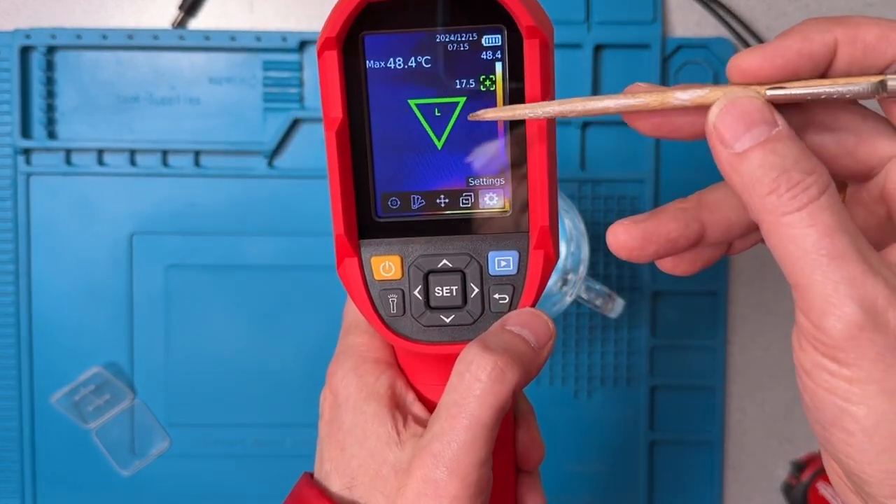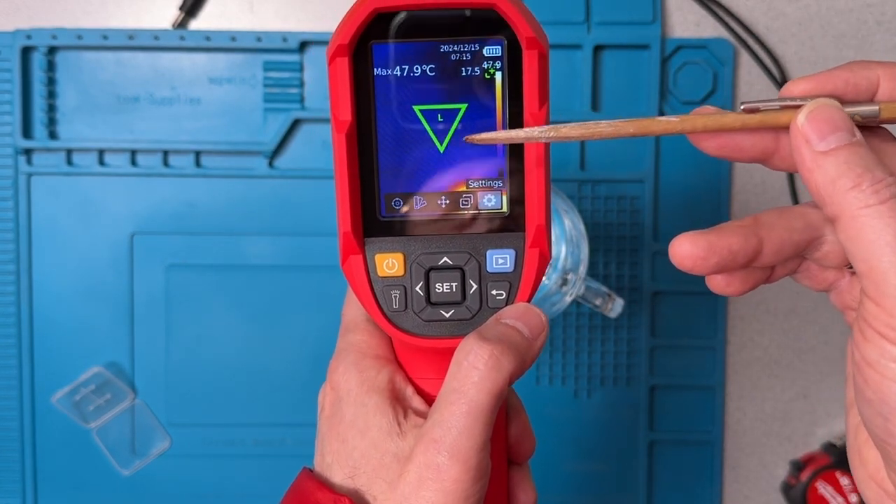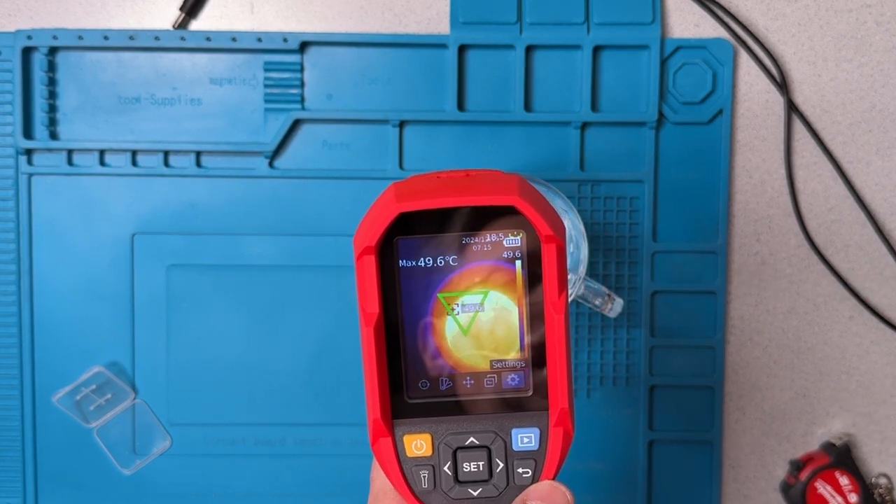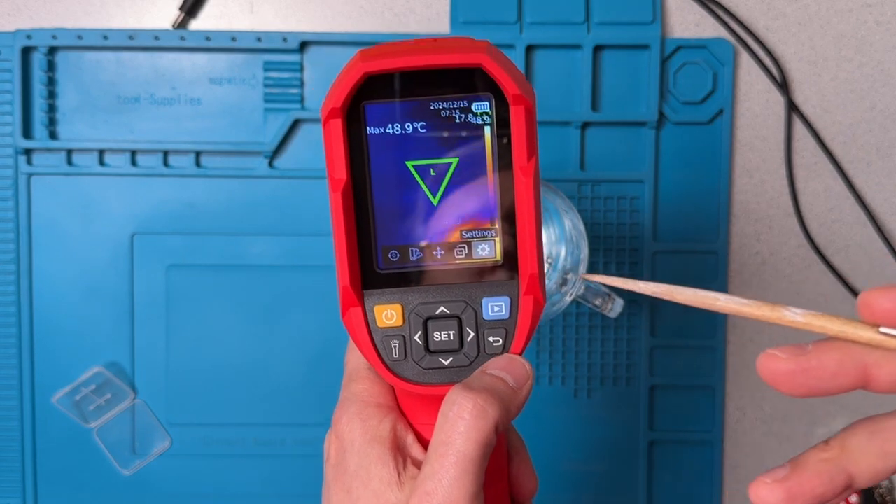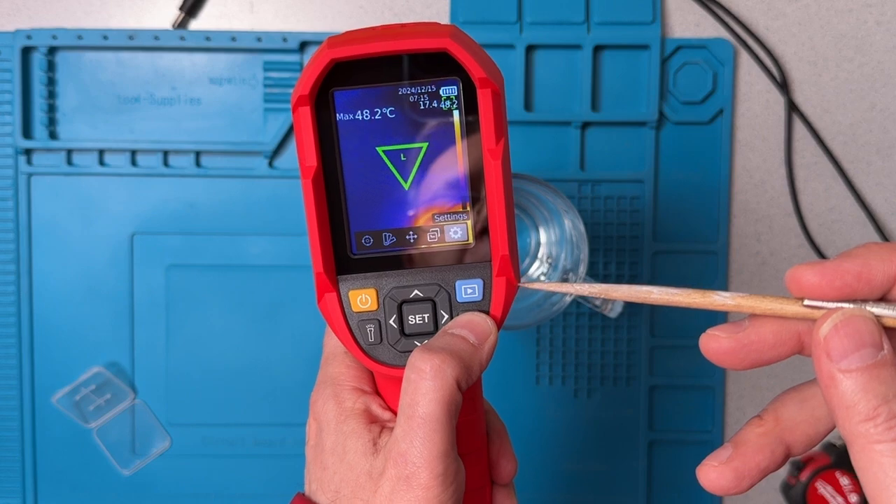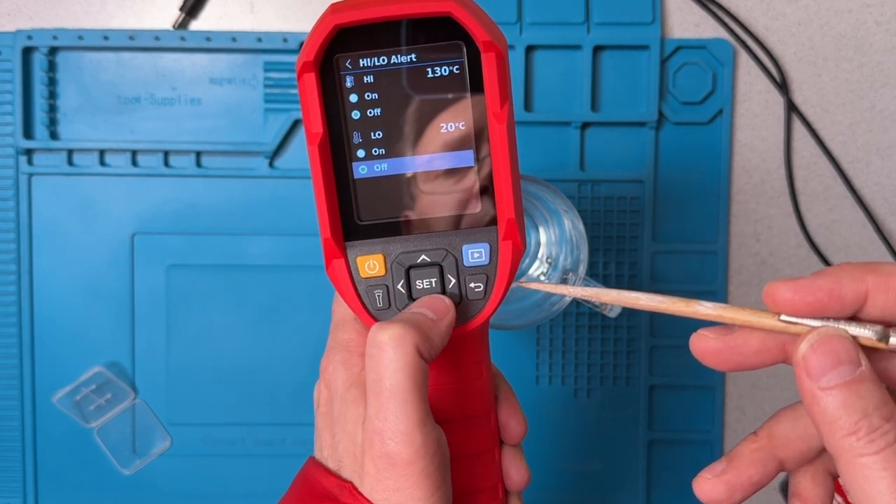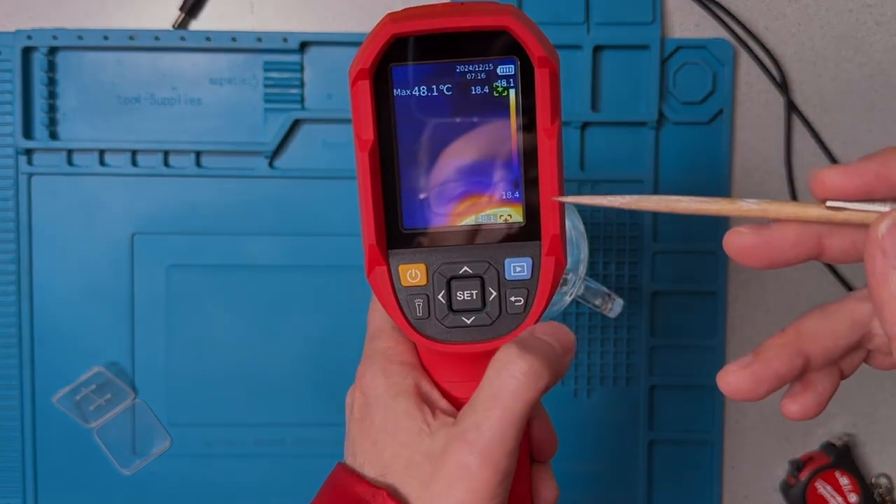I now have, because the lowest temperature in the frame is below 20 Celsius, you can now see that the low temperature alert is being displayed there. Okay, and so that was pretty much what we asked it to do. Took me a little bit by surprise, but now let's go and turn that off. So back into settings, high-low alert. We'll turn off the low temperature alert. And now that alarm setting is gone.